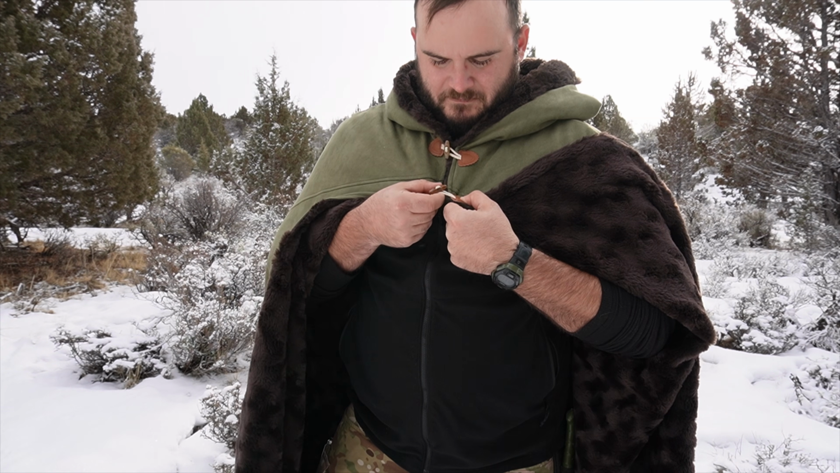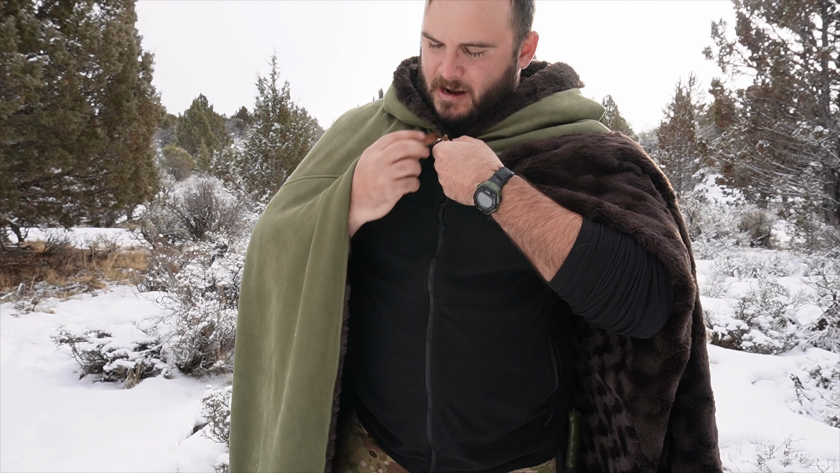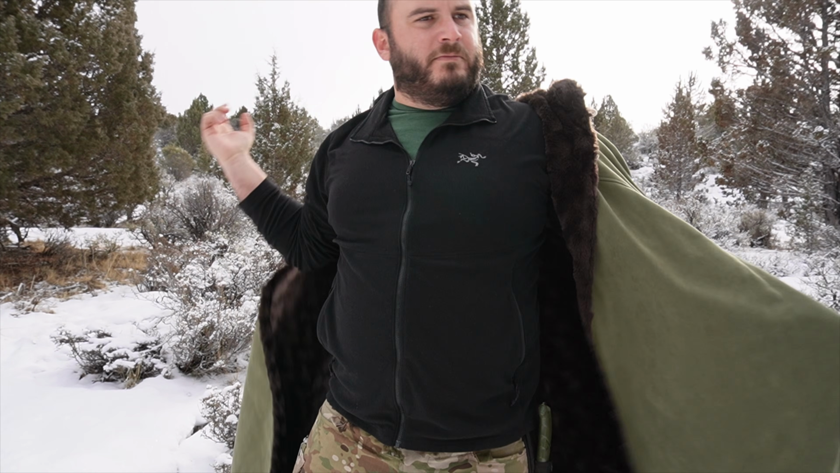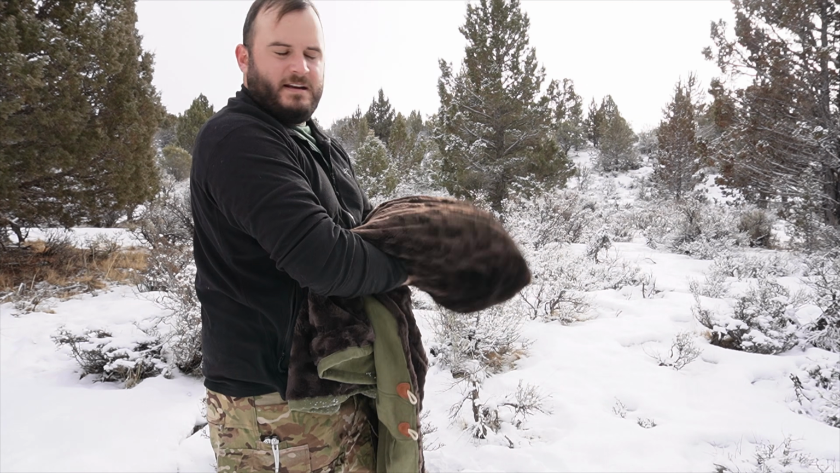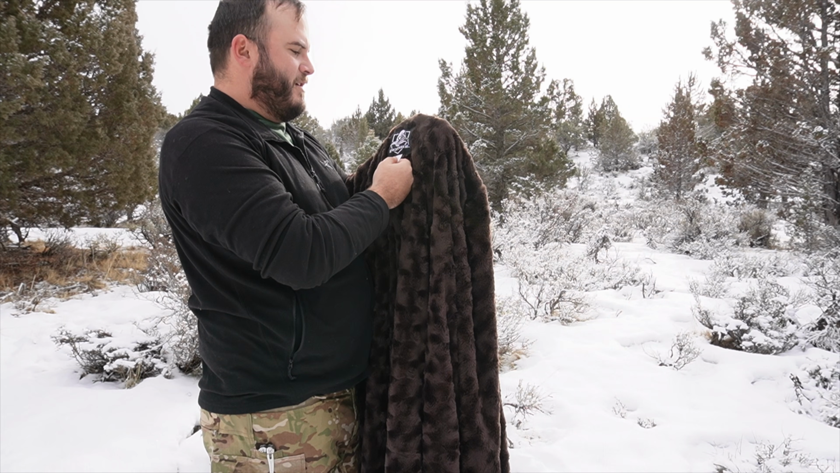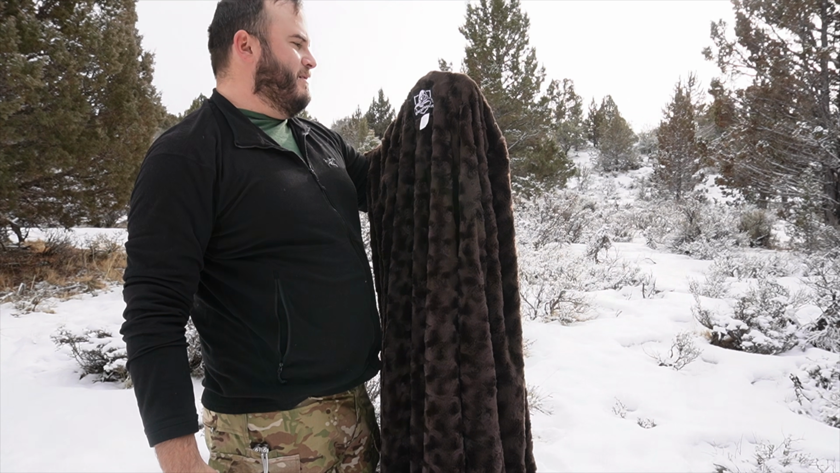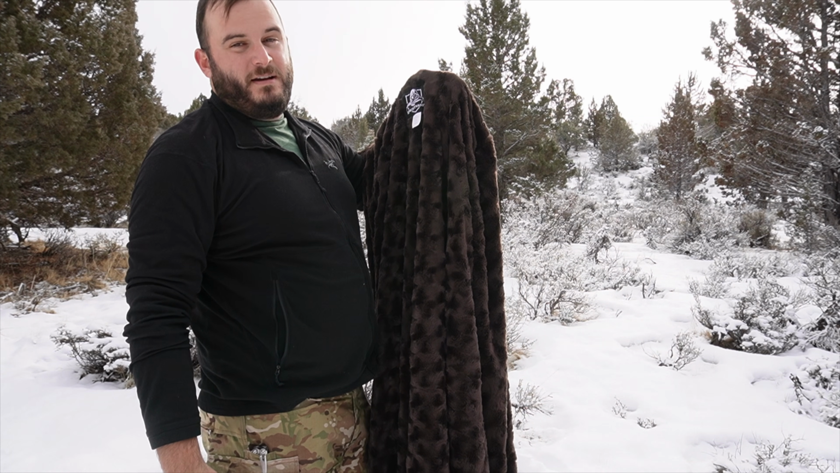To hold the cloak onto you, you come with 2 fasteners right here that are essentially just really good string and leather patches right there. And then all you have to do to take it off is spin these little clasps. And boom, comes right off. You can bunch it up as you need. You can see it's got the Knightweave logo right there, and this right here shows that it is 100% polyester and dry clean is recommended. Although if you do need to wash it, it does say machine wash cold and hang dry,